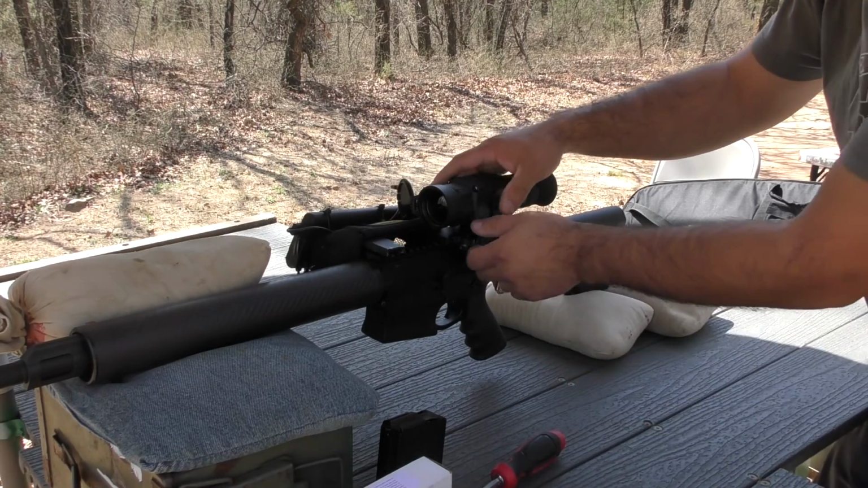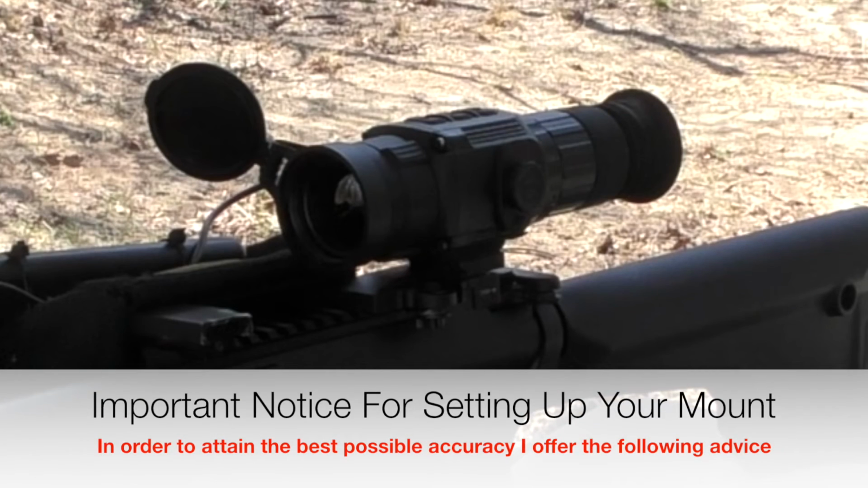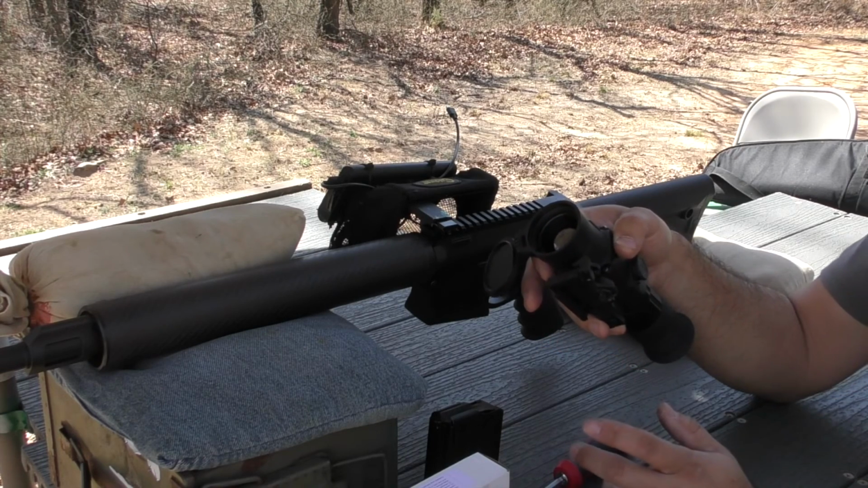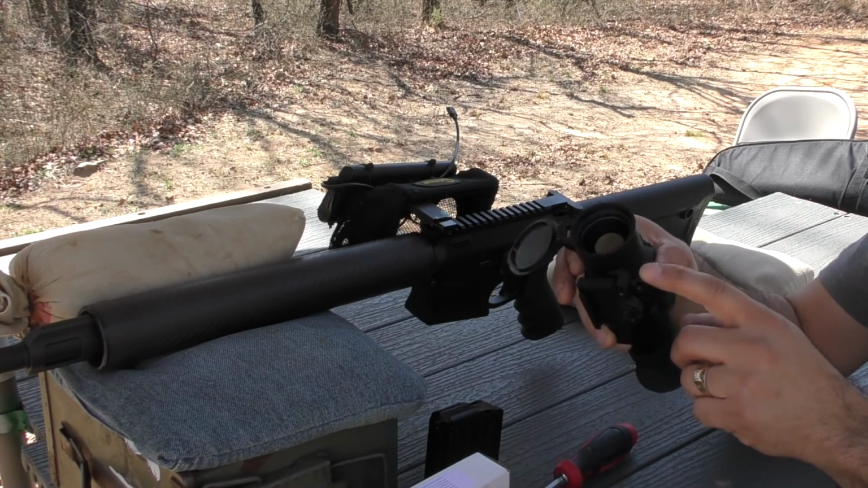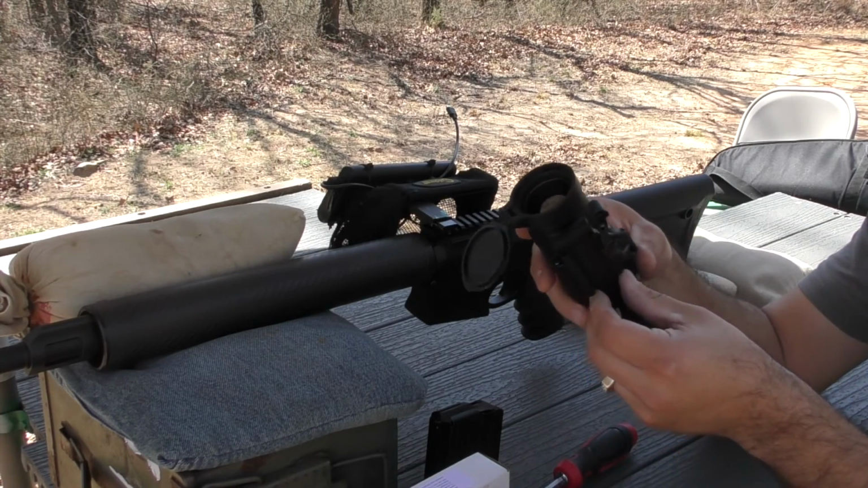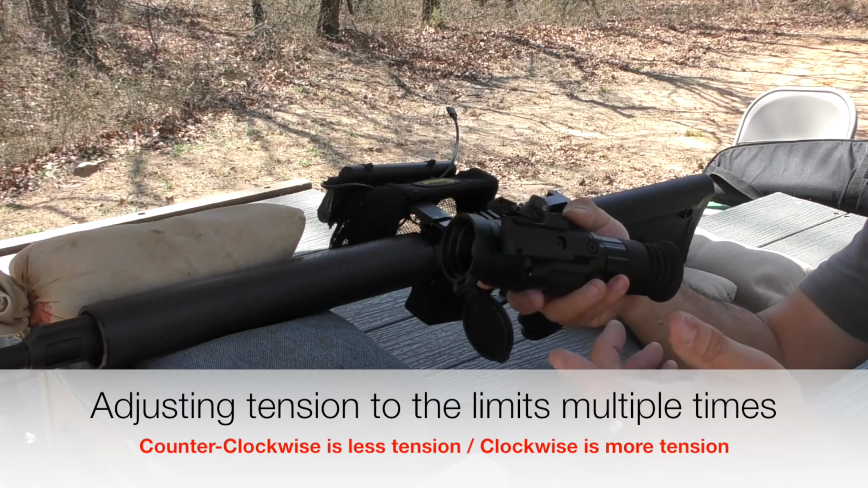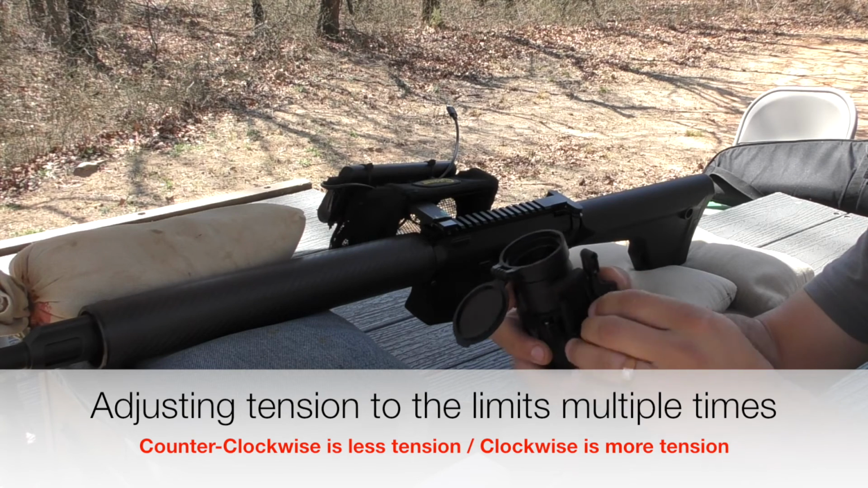The next thing to discuss is setting your mount for tension. So when you get your Super Yoter, it comes from the factory pretty much set for their standard testing equipment that they utilize to collimate and center the scope's center line to the mount center line. Then they torque these, they epoxy the mount, they're non-user serviceable, and so the tension of this throw lever could be less than desirable, non-optimal for your specific rifle. So I'm going to go ahead and season and tension this mount.